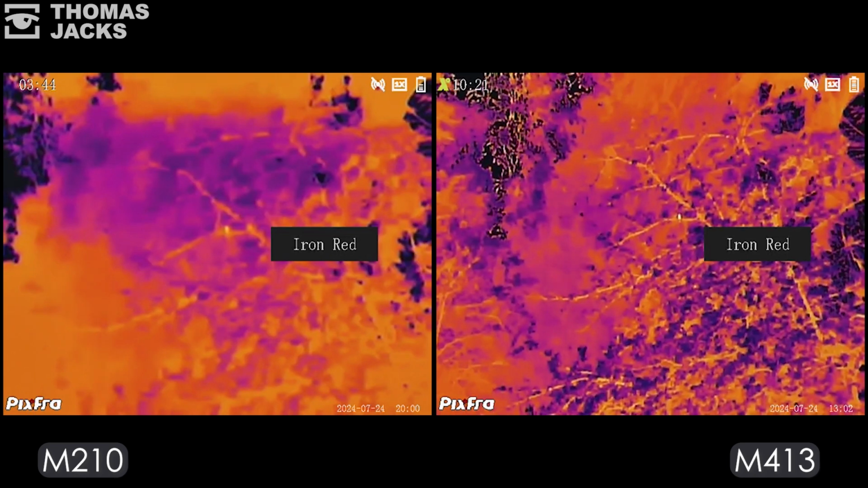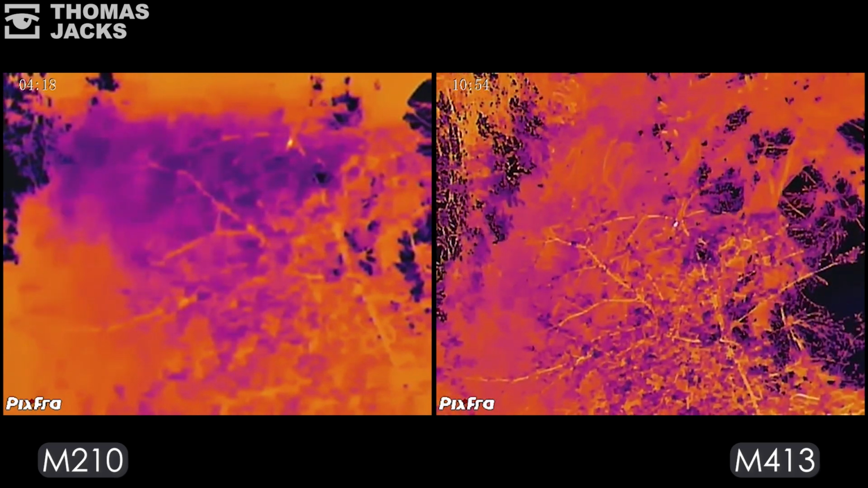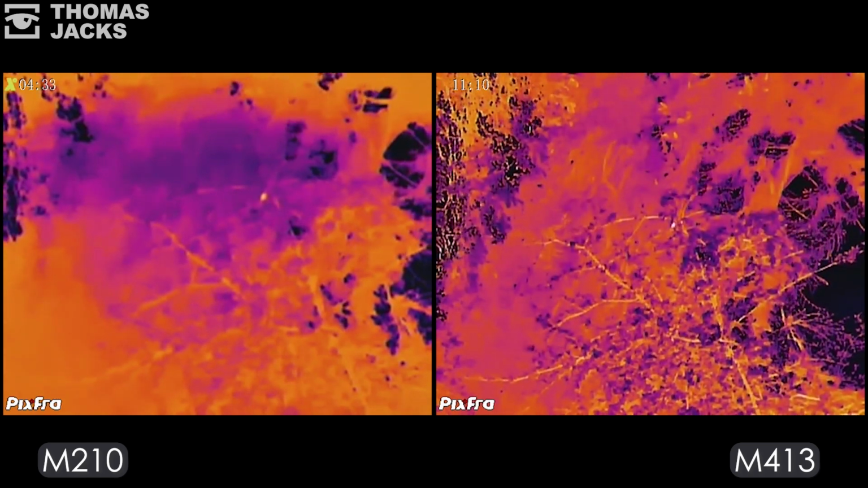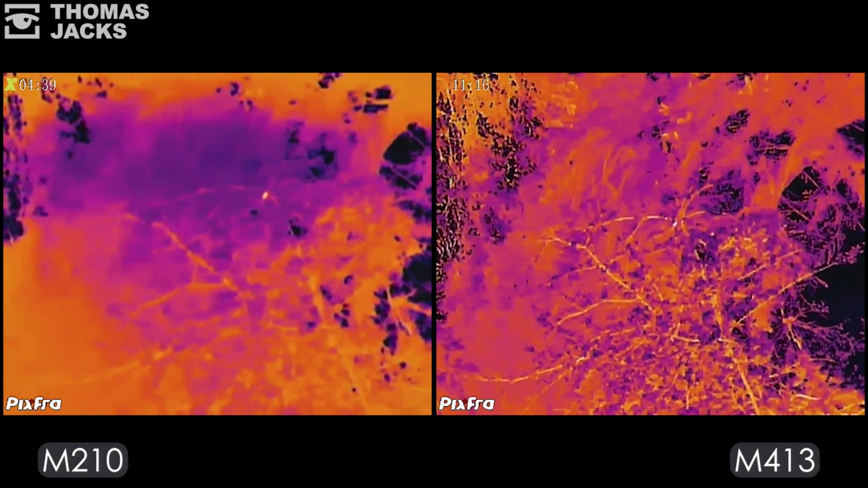If you're using this for bird watching, for example, and you're looking at birds in thick foliage or a very busy scene with lots of trees and trunks and branches and everything, having that extra sensitivity and a lot more pixels really makes a difference when it comes to looking for smaller objects, especially when they're a little bit concealed by foliage or grass or something. So this will give you a much greater performance than that.